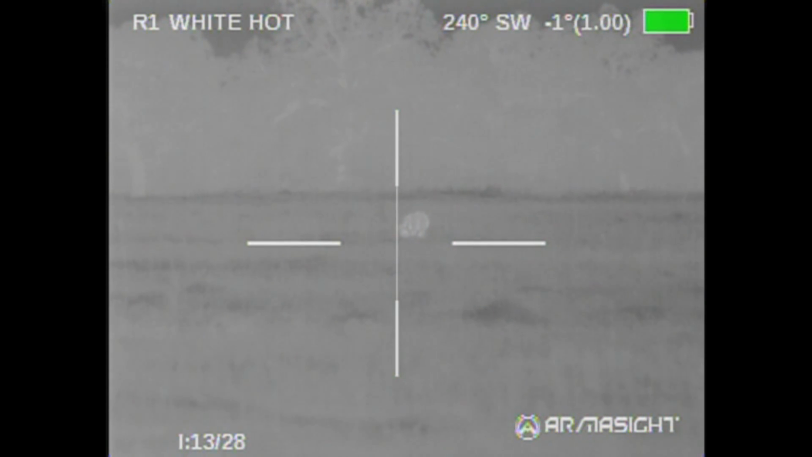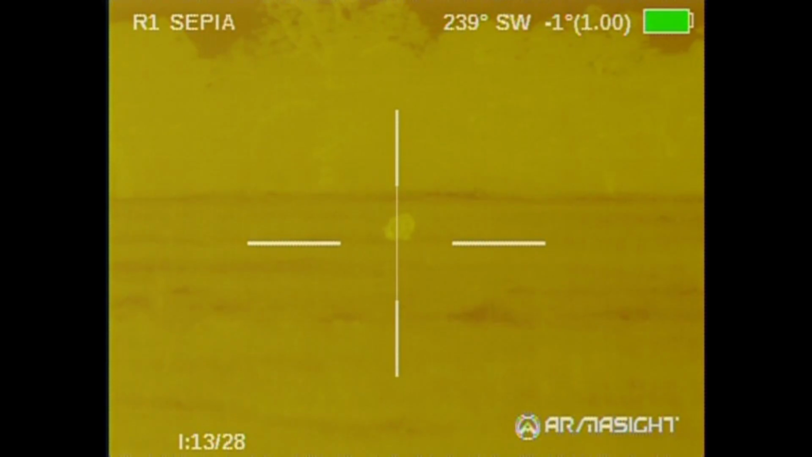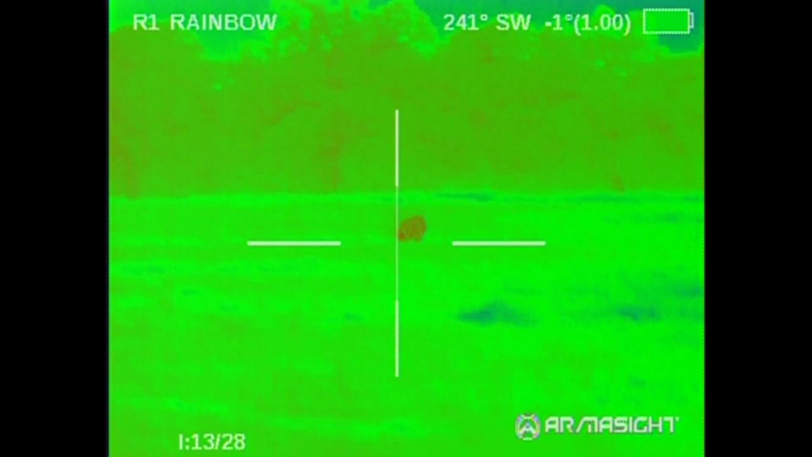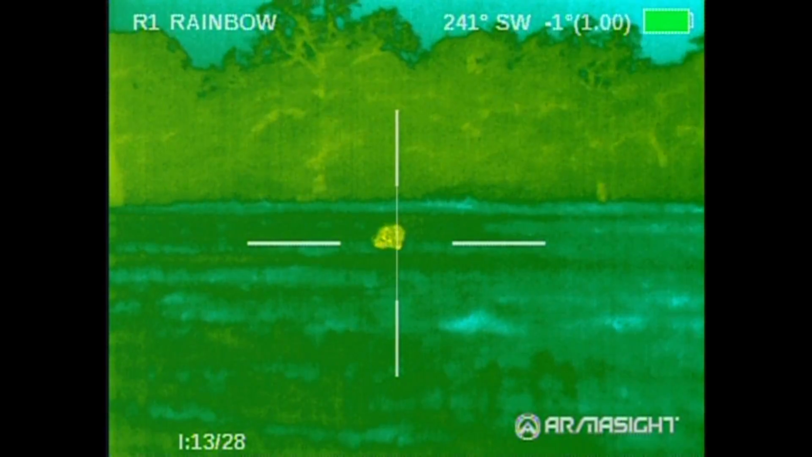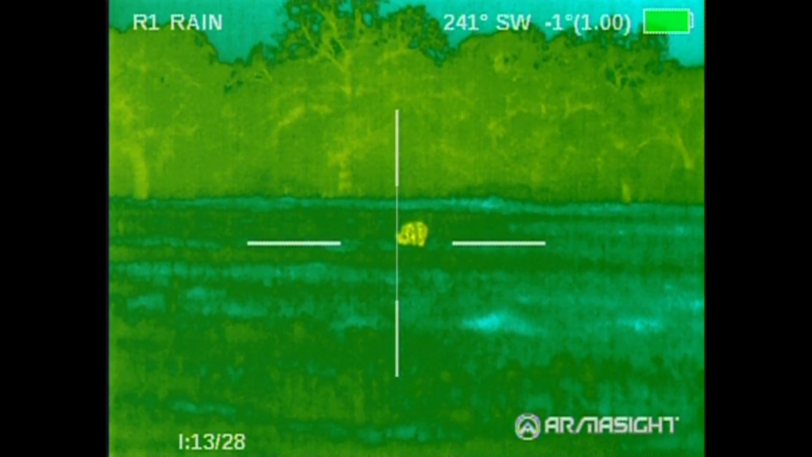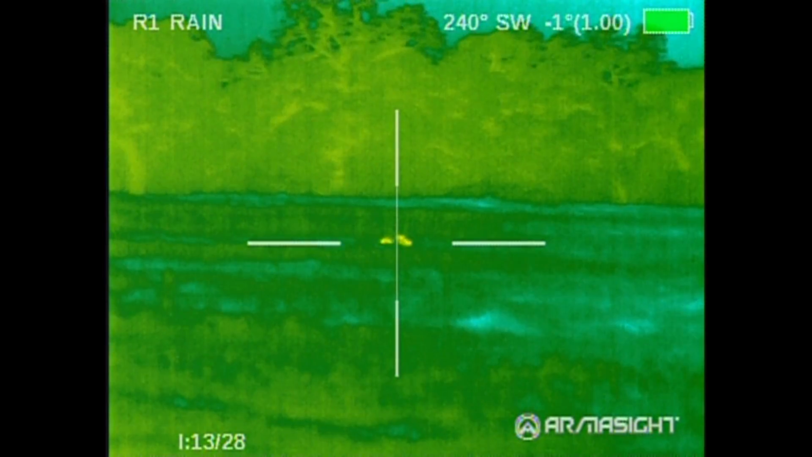And I'm going to cycle through one more time. There's white hot, black hot, sepia, fusion, rainbow, and then rain. And you have to remember, this was looking through waist-high weeds in a rainstorm. So, that's just one example of how you can use these different palettes and how it'll work.